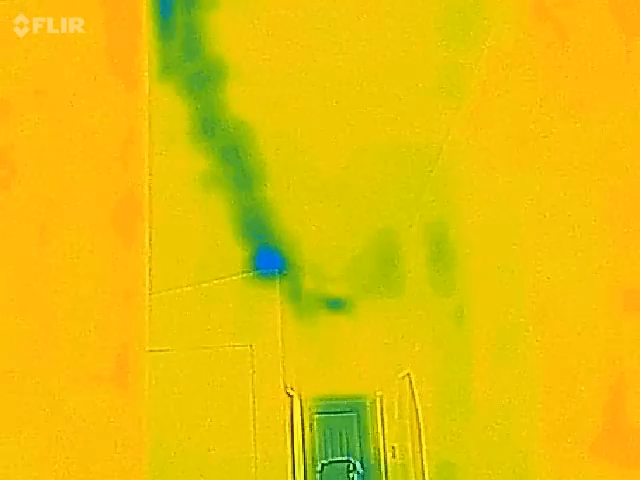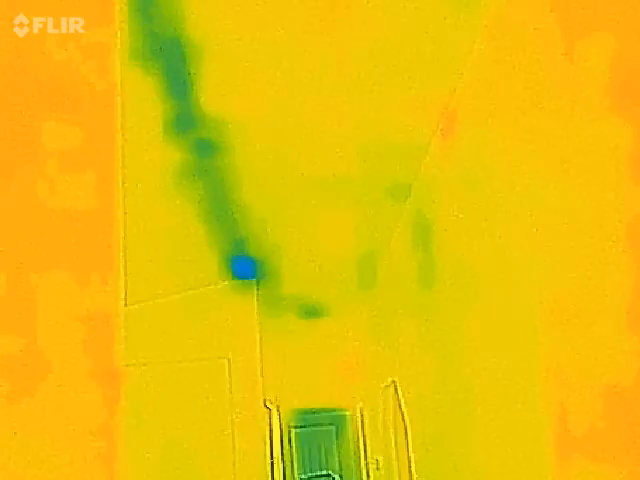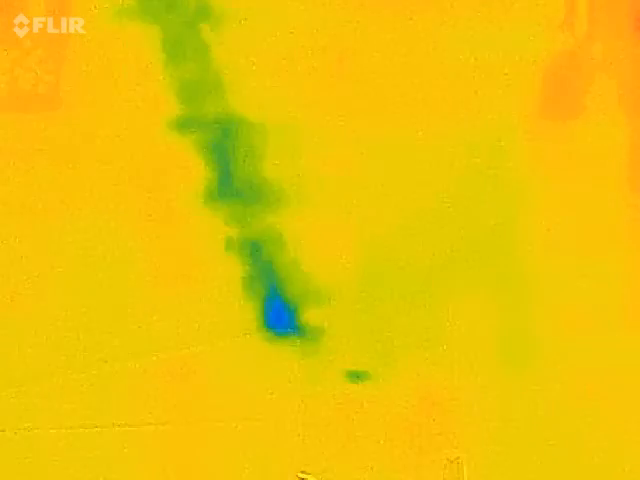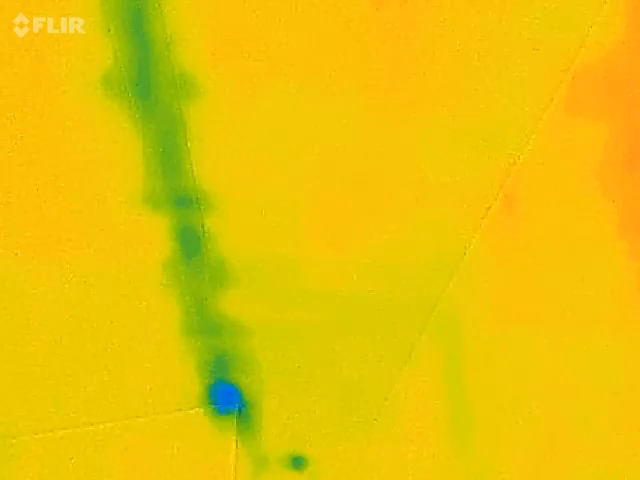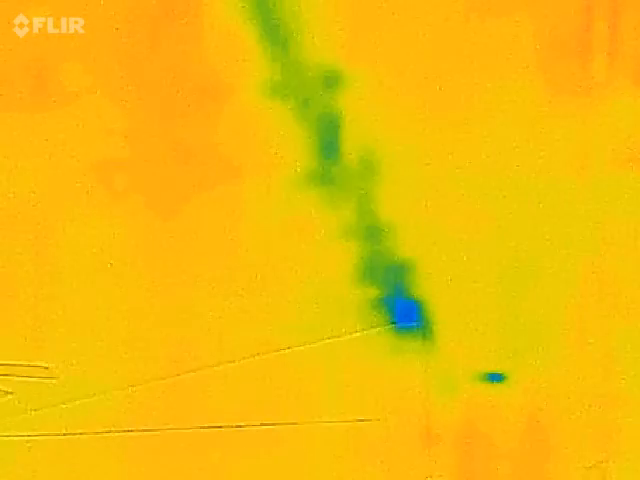And now, I've only got 35% battery in this Flir imager. You have to charge it separately from the phone. So I'm going to do this until it tells me to stop.